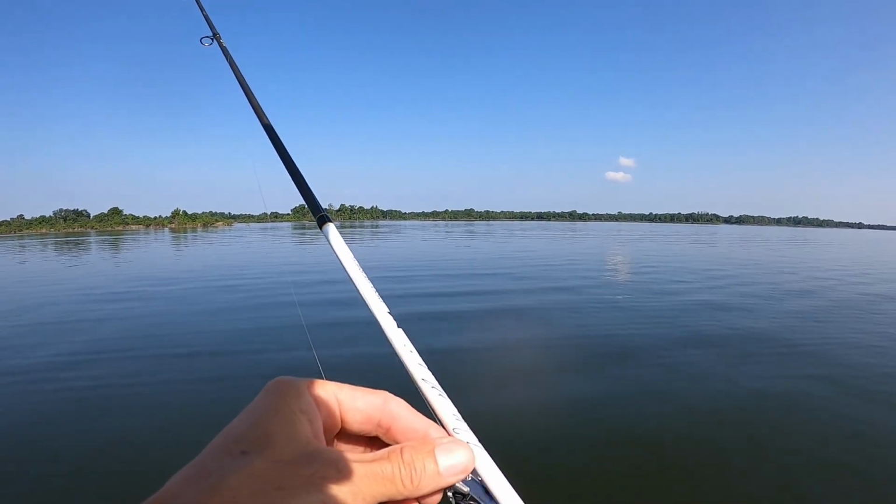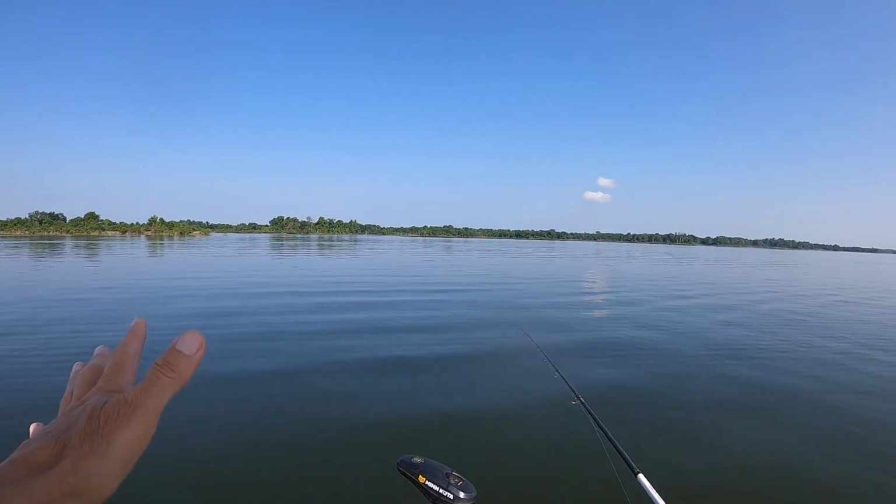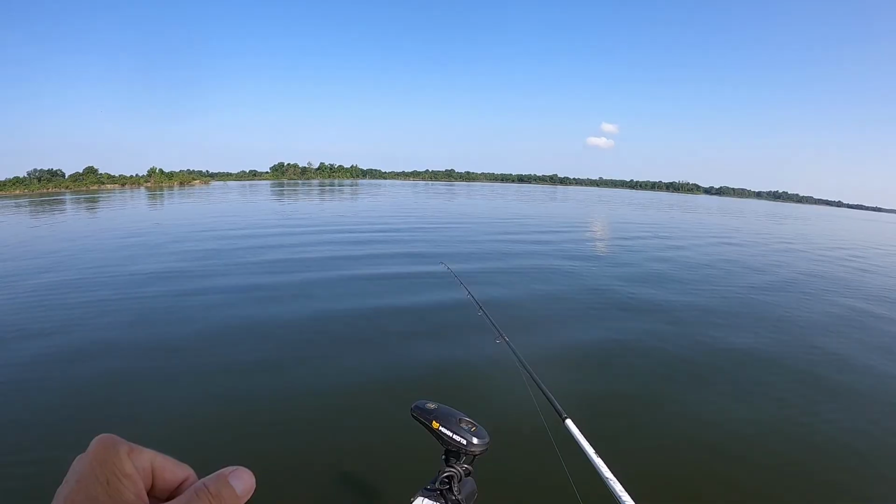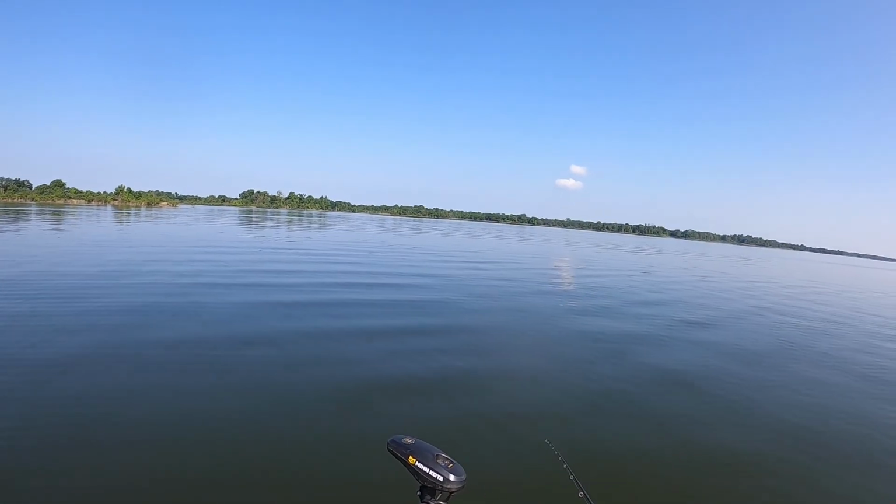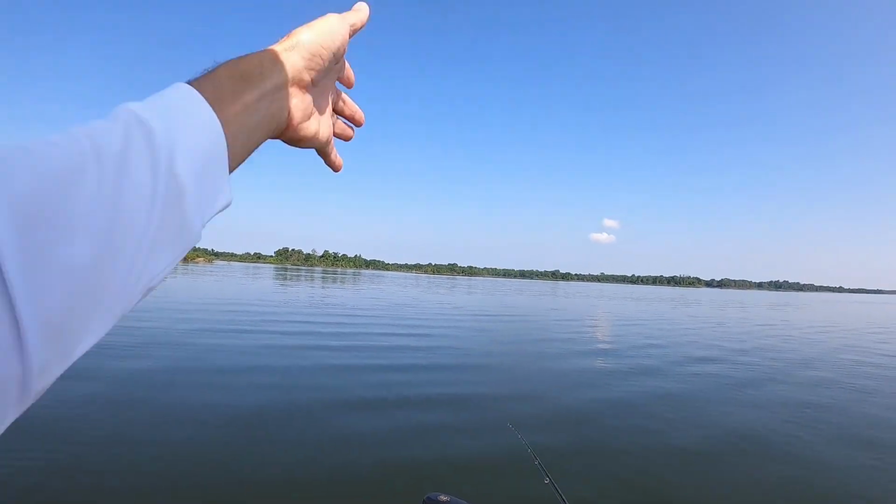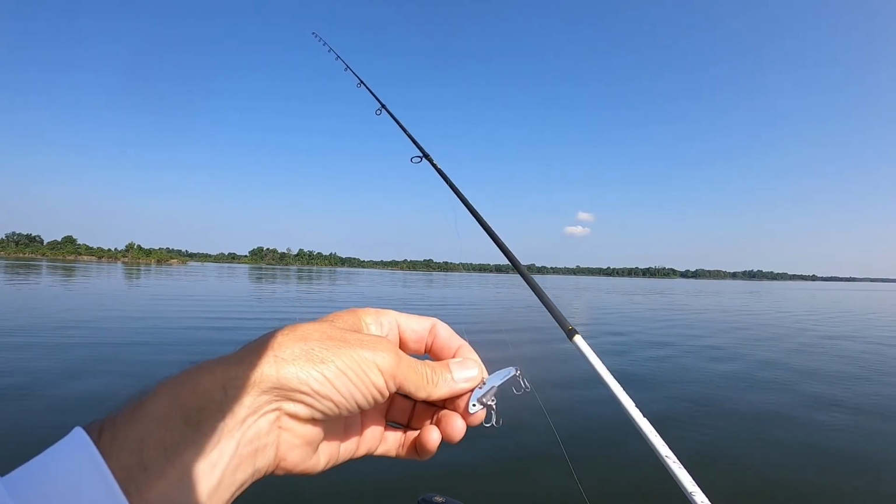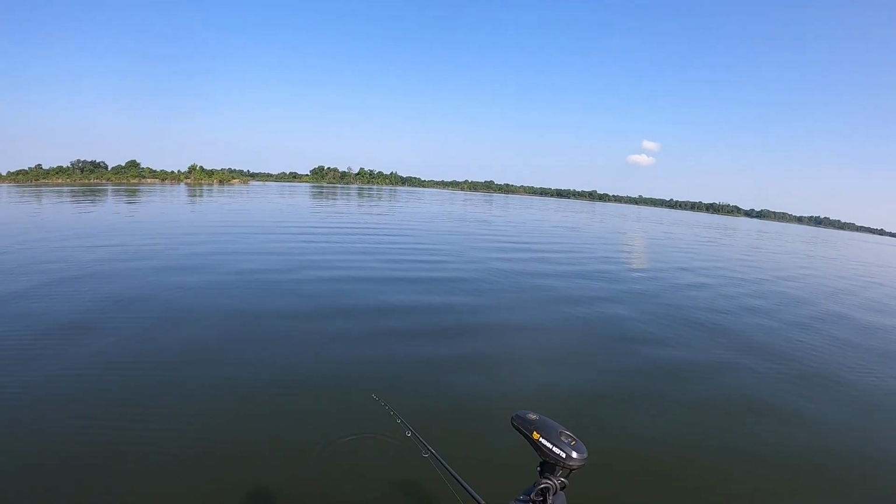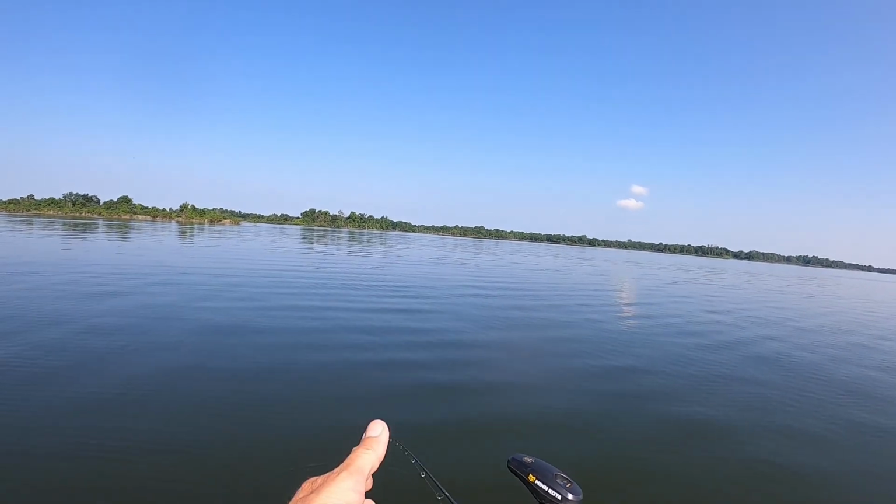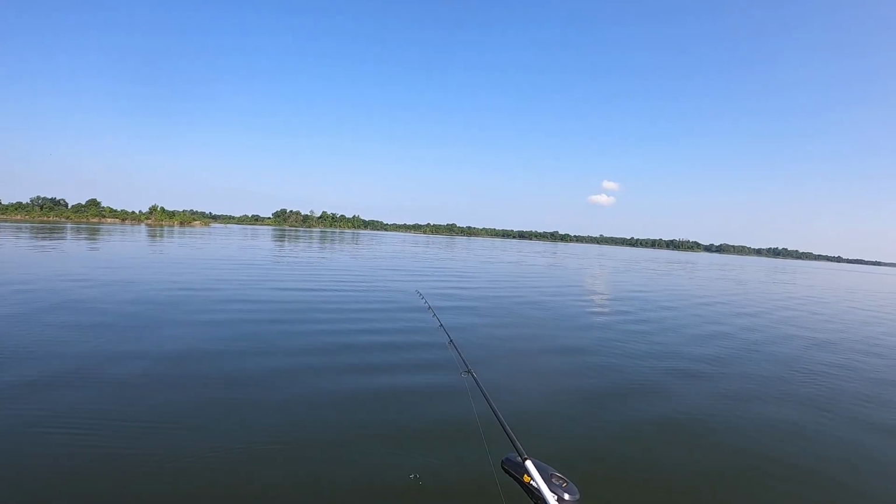There's some standing timber on this point, and I can't see it, but I know it's here because I found it on side imaging in the past. I'm just going to get up here and start jigging around, hopping that thing up and down. I don't want to cast, because if I cast, I know that little dude with all them little treble hooks is going to get hung. So I'm just going to fish straight up and down, let it go to the bottom, raise it up a foot or two, and hop it around in these trees and see if I can catch some.